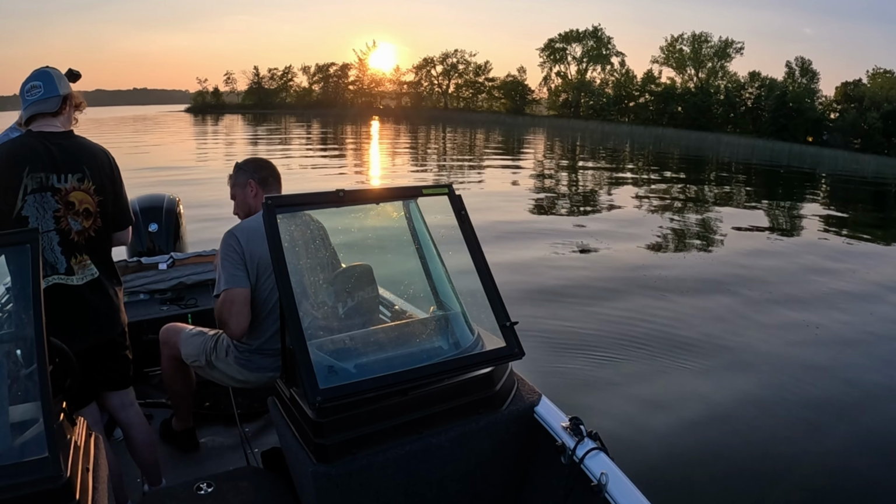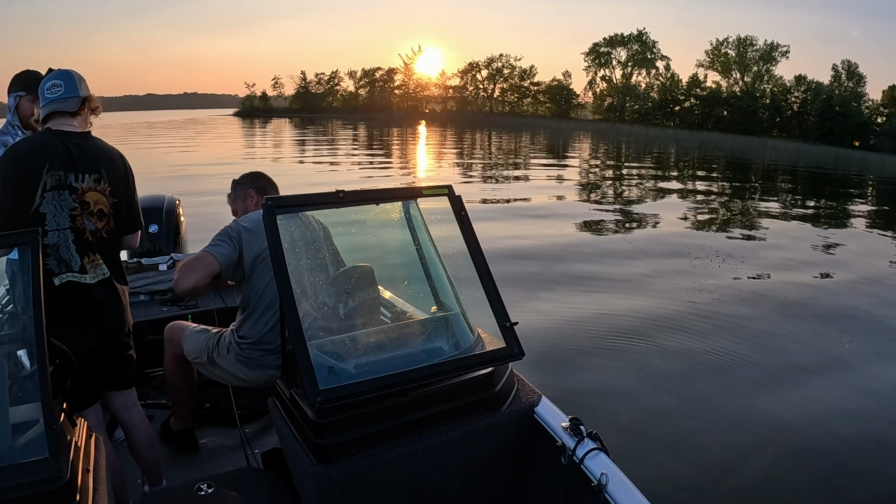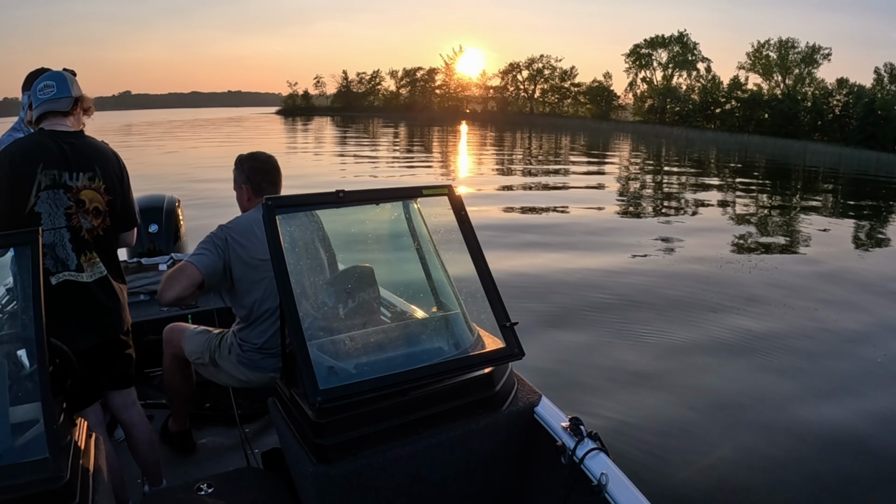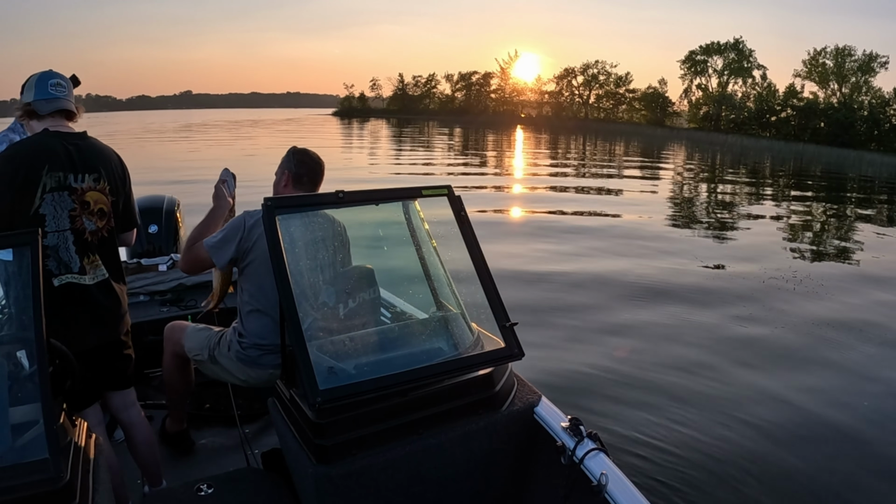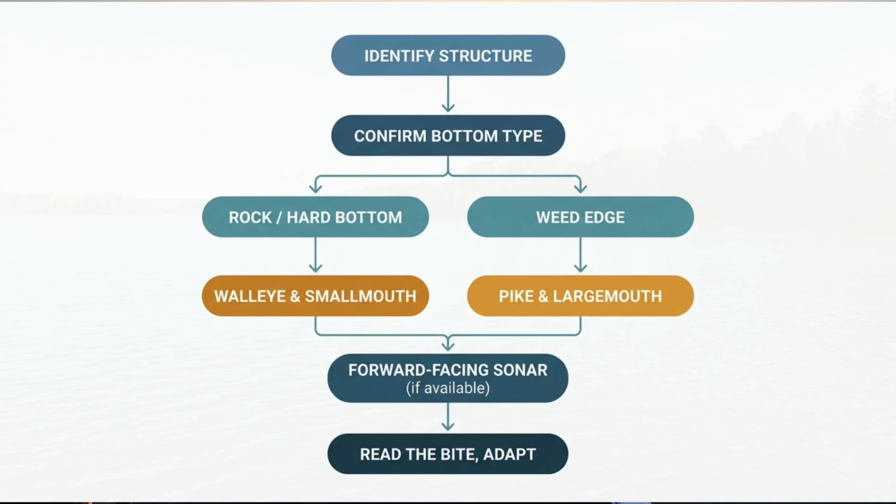So that's the real lesson today. The decision tree gets you to the right water. What you do once you're there depends on what the fish actually tell you. You now know how to break down a complex lake like this from the couch, or the dock. Depth shading to find the shape, side imaging to confirm what it's made out of, species match to structure, forward facing to close the deal when structure isn't visual, and the willingness to adapt once the fish tell you what's actually working. The second we figured out aggressive was working, we stopped fishing the plan and started fishing the pattern.